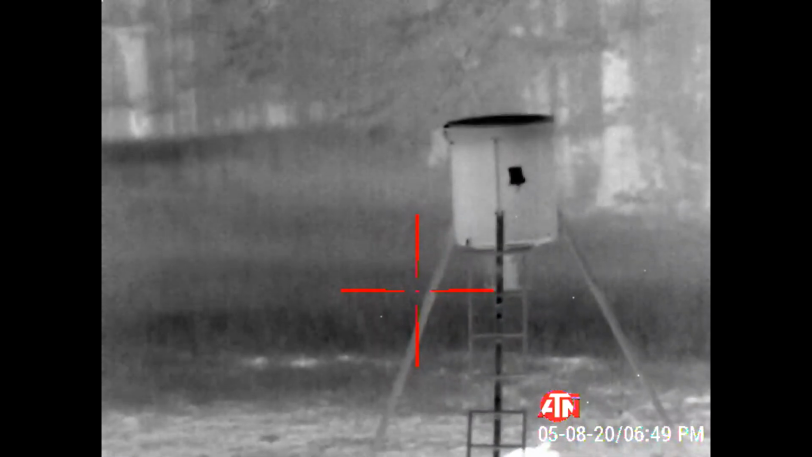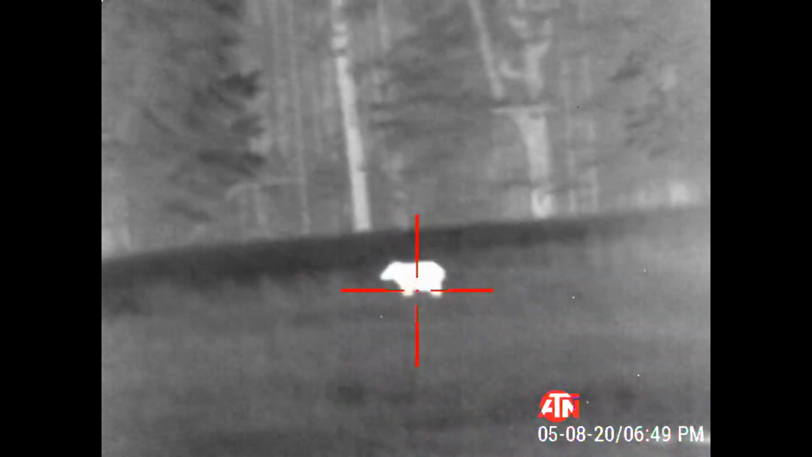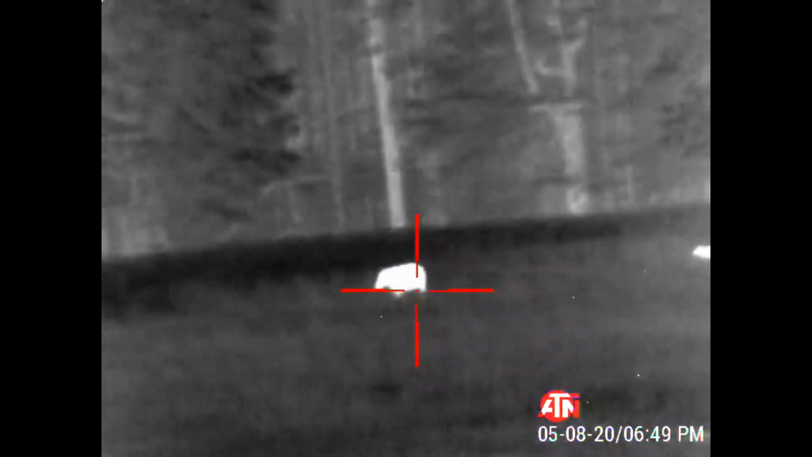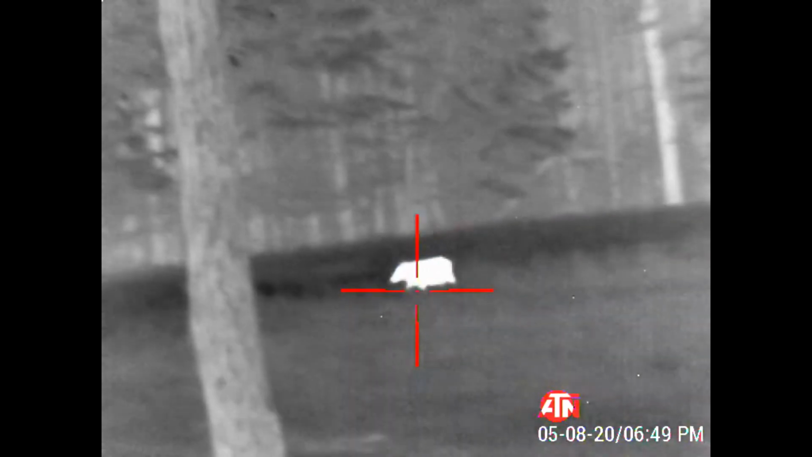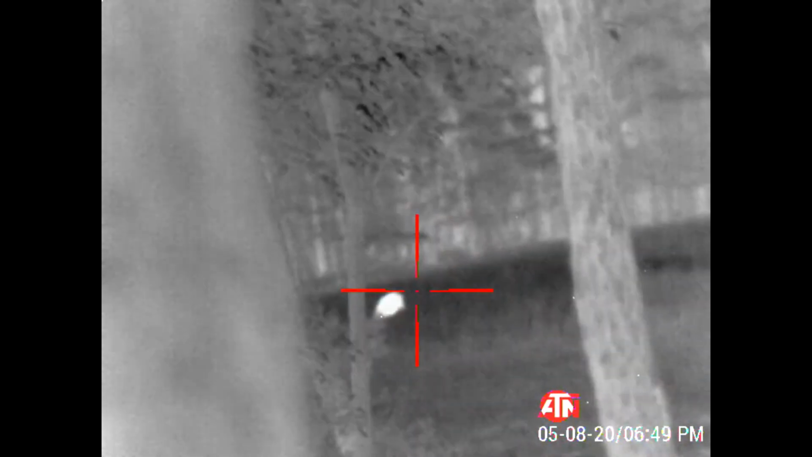There's another. Really? There's another, coming in, to your left. Oh yeah, that's a nice one. Getting close. Better get on him, I'm gonna shoot him. Good shot.